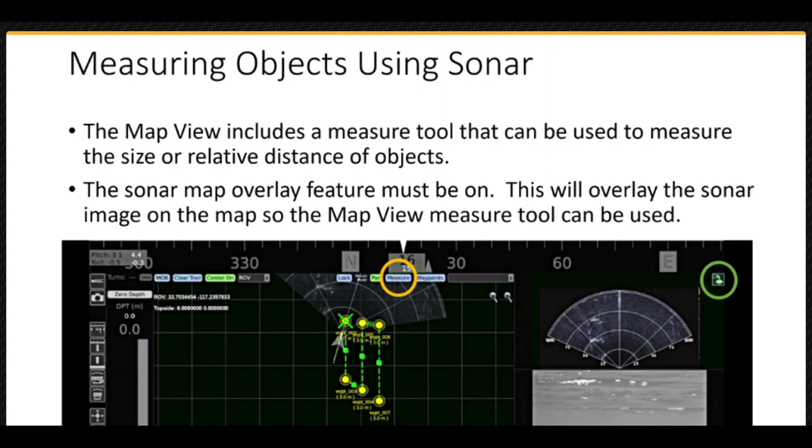To make a measurement, click on the measure button at the top of the map view. Then position the mouse cursor over the point where you want to start your measurement and click and hold the left mouse button. Drag the mouse cursor to the point where you want to measure to and release the mouse button. The range, distance and bearing from the first point to the last will be displayed.